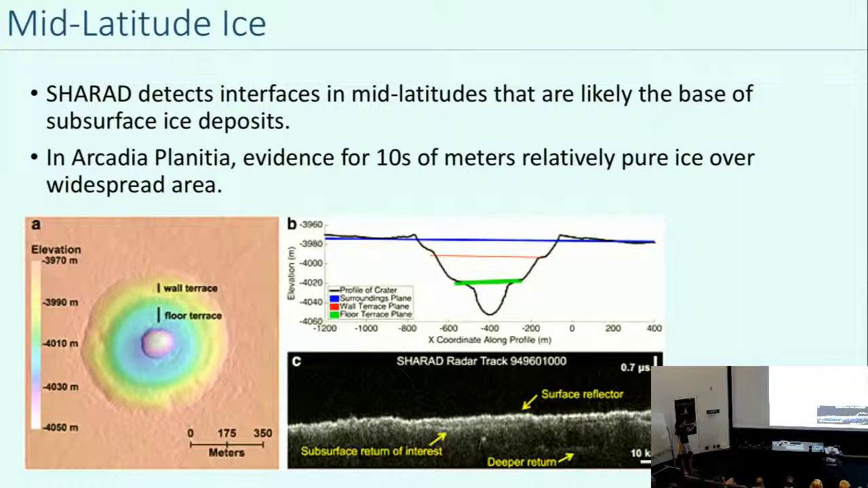So if you're going to send astronauts or long-term surface rovers or something, then you want to go to mid or low latitudes. And this work that I'm showing here is by Allie Bramson. She's a graduate student here in the department, and she's worked a lot with the SHARAD team. She's part of our team now.